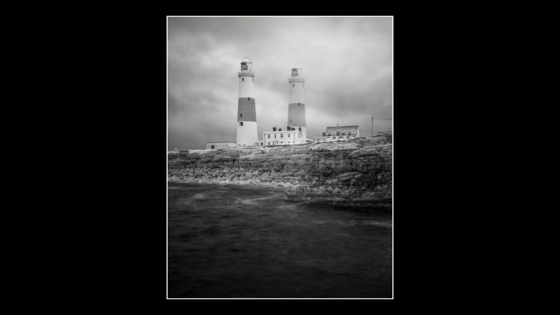So I took this image, or it was kind of an accident image, back in Portland. It was awful weather that day when we went down to Portland, and we were hoping for a break in the weather, and we didn't really get it, and we ended up going home early.